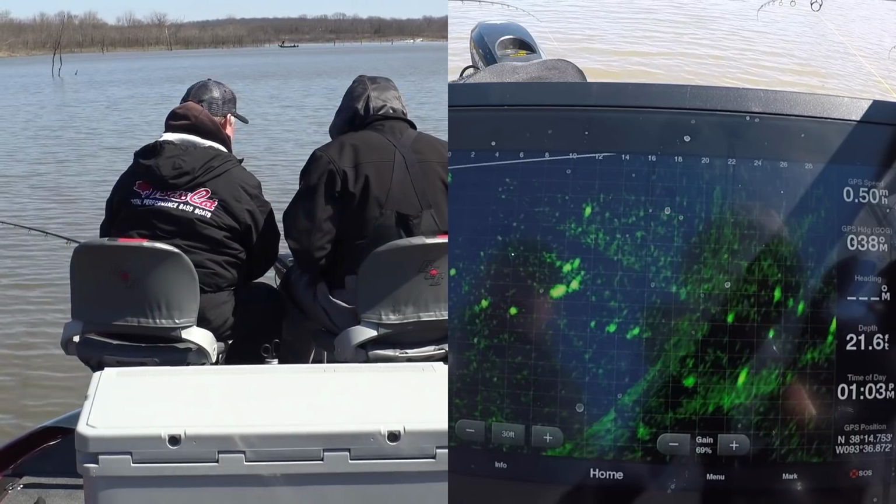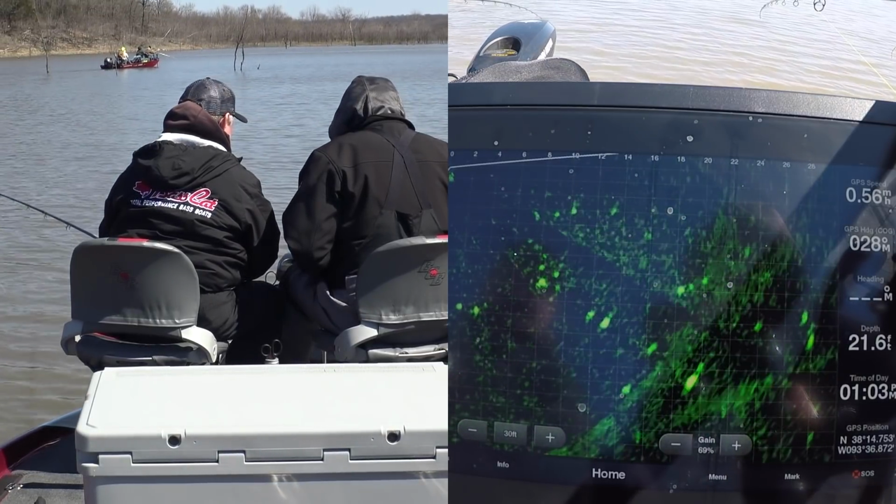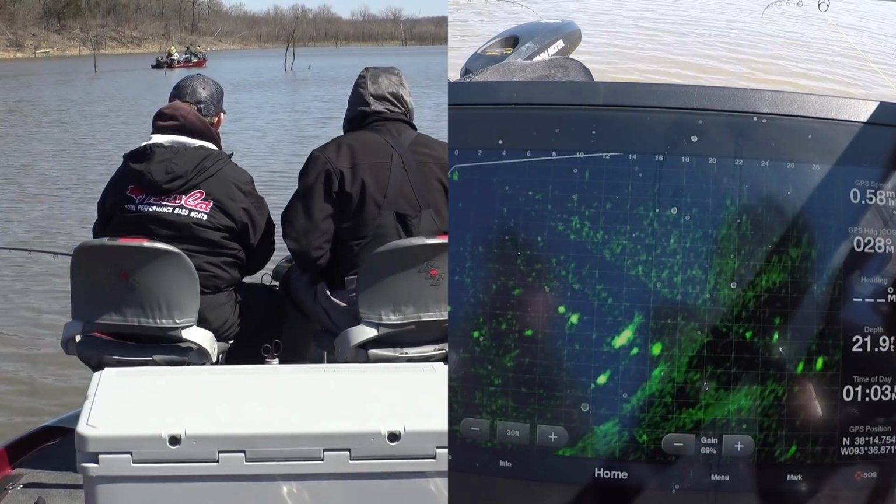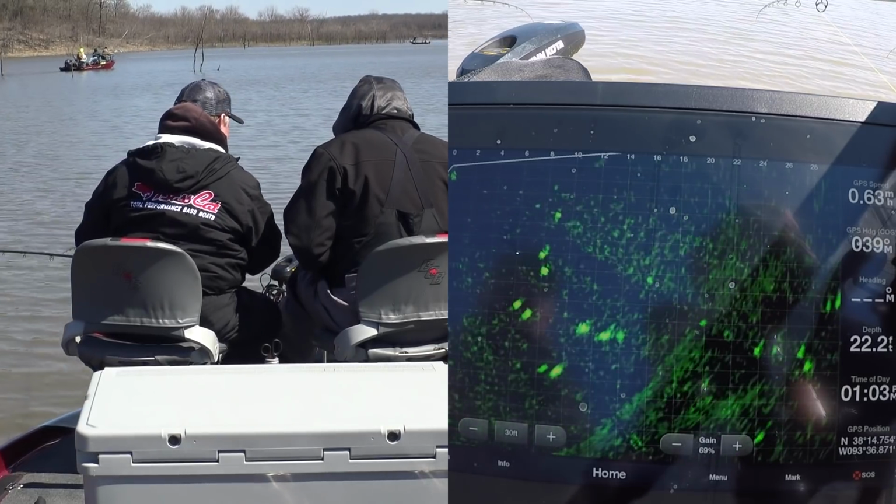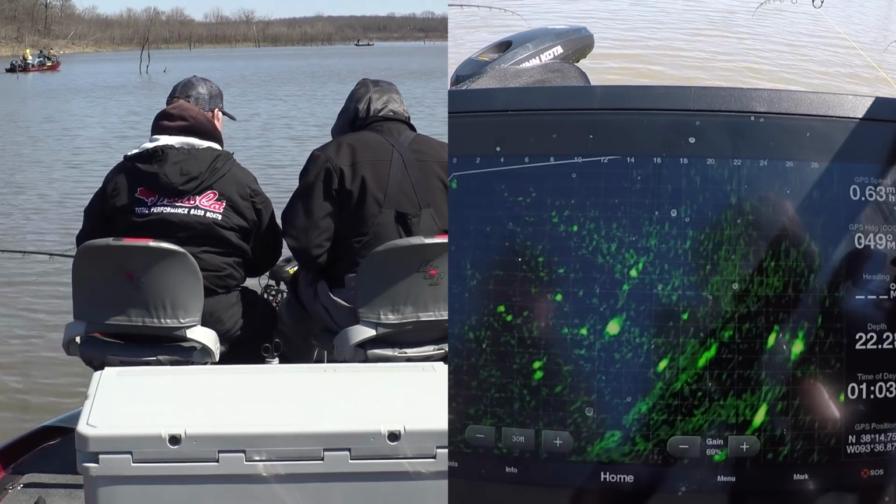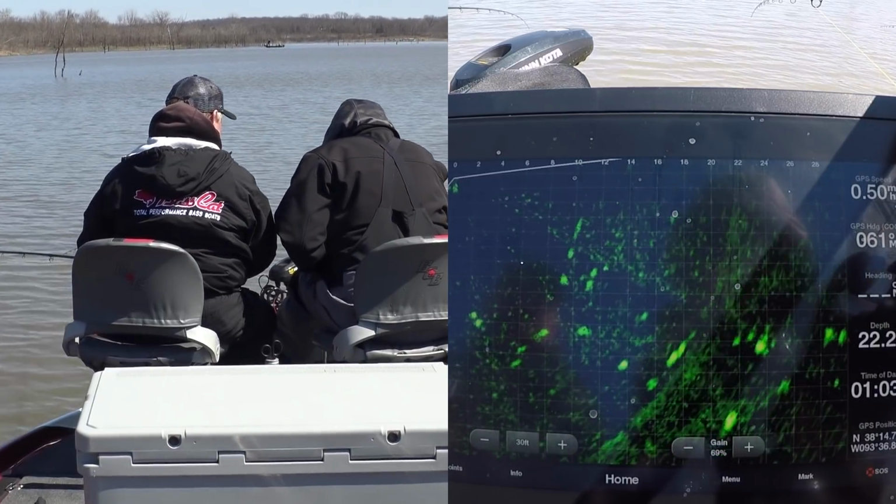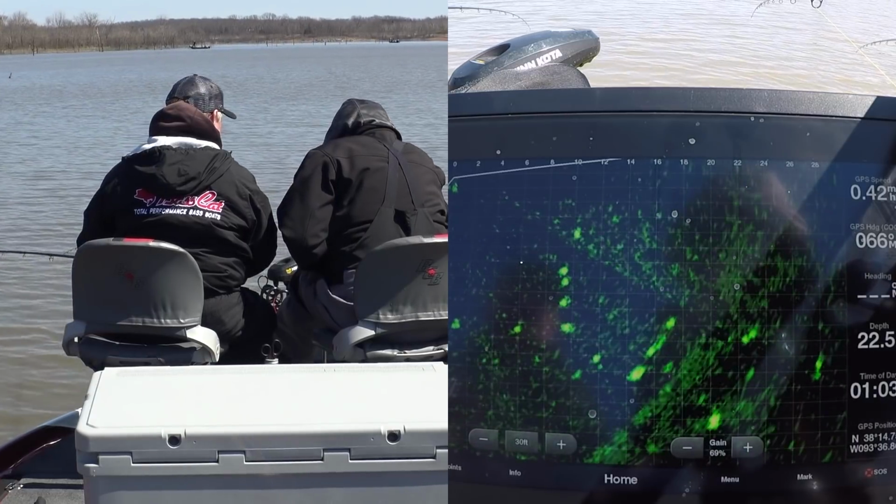Come on, fish. I got it running so fast. Boy, how can they look at it like that and just not eat it? There's good fish down here, too. We're getting a pretty good school of fish there. He's over on your side. Yeah, down just a little bit.